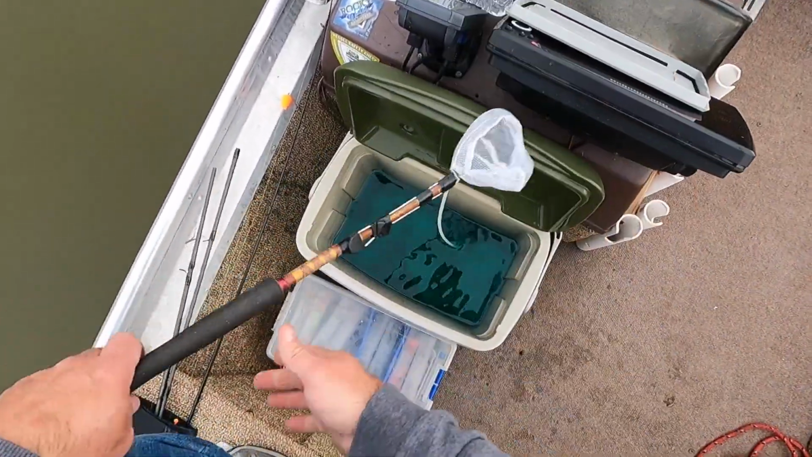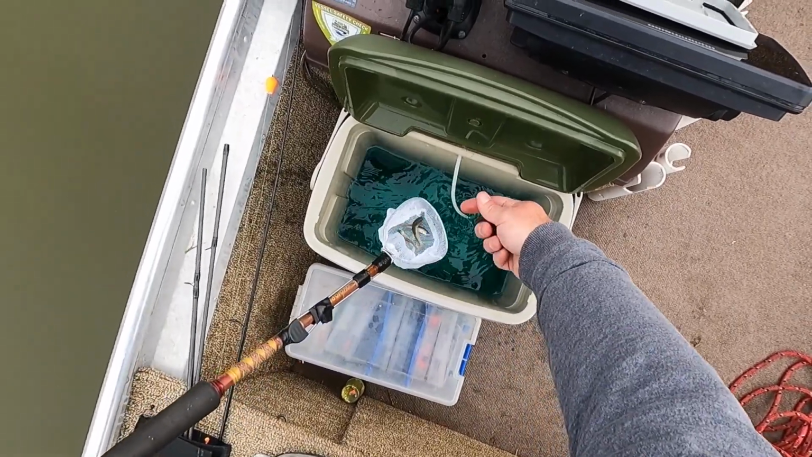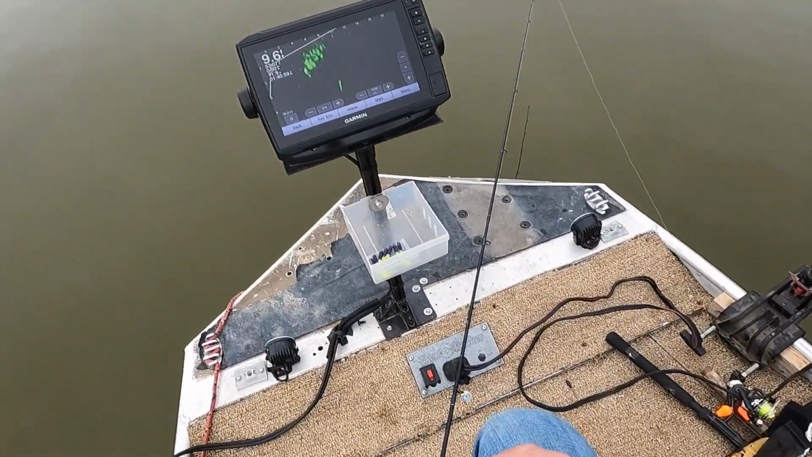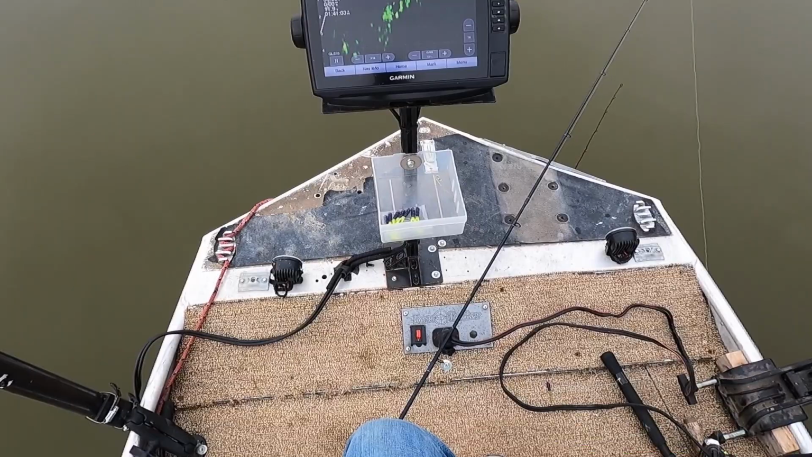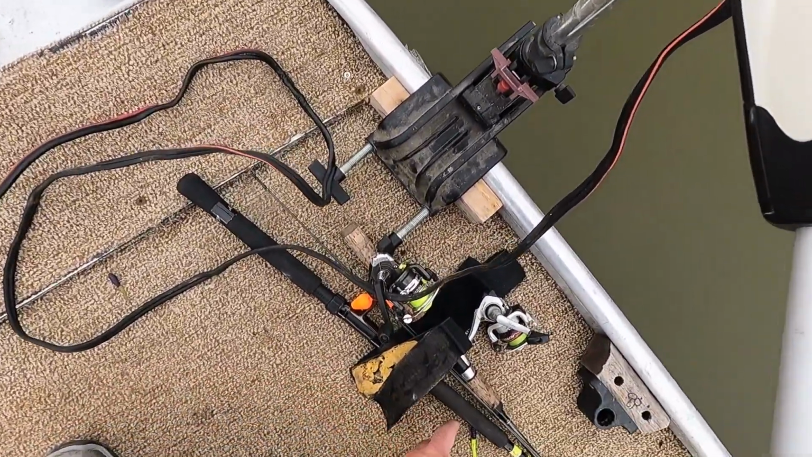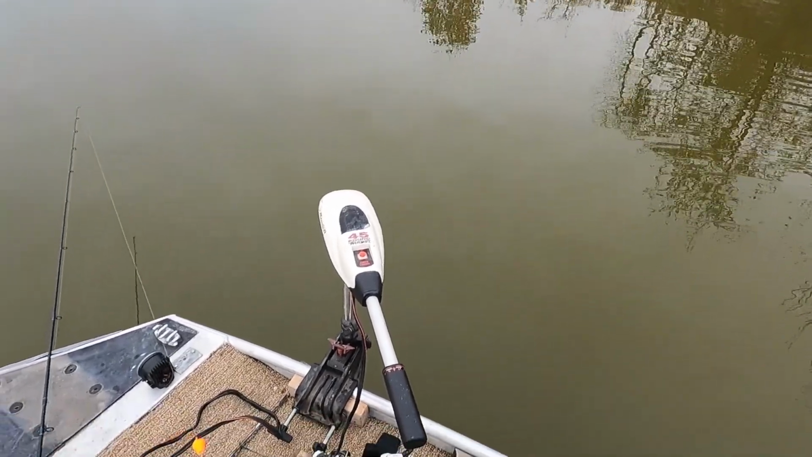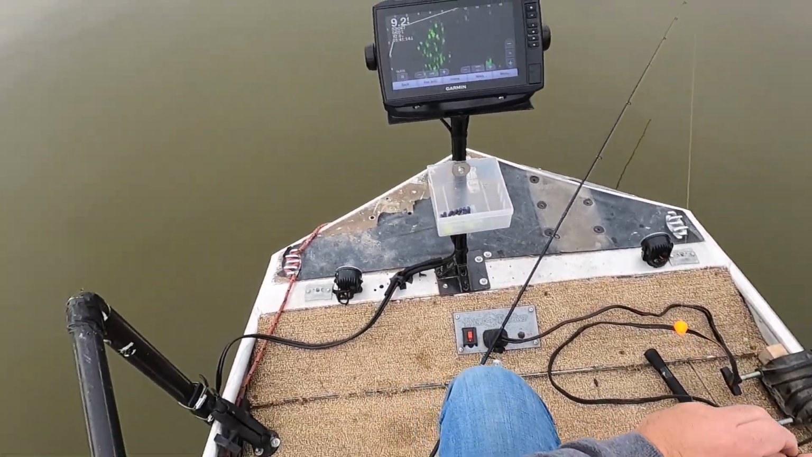I'll tip it with a minnow. I know the crappie should still be feeding up. Water temp is 53 degrees, so it's really cooled off. I knew it was cooled off. I had to get my shoes off to get the boat in the water here.